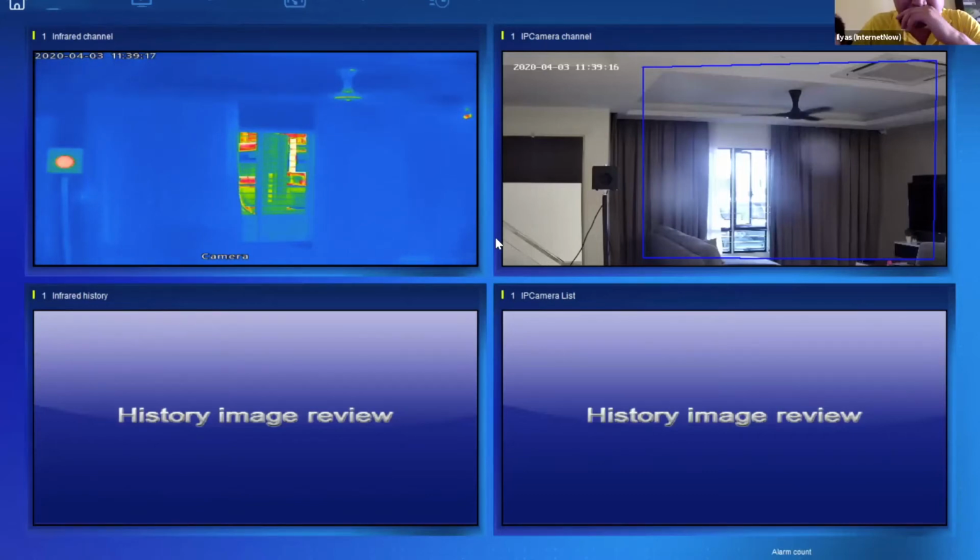Okay, so this is the software of the DM60. On the top left corner, this is the thermal view. On the top right corner, this is the visual view. The blue color regional box that you're seeing on the top right visual view is the one that I've drawn out so that I can remove the black body from being scanned for the facial detection. You can draw the region flexibly, you can draw whichever type of shapes that you want.